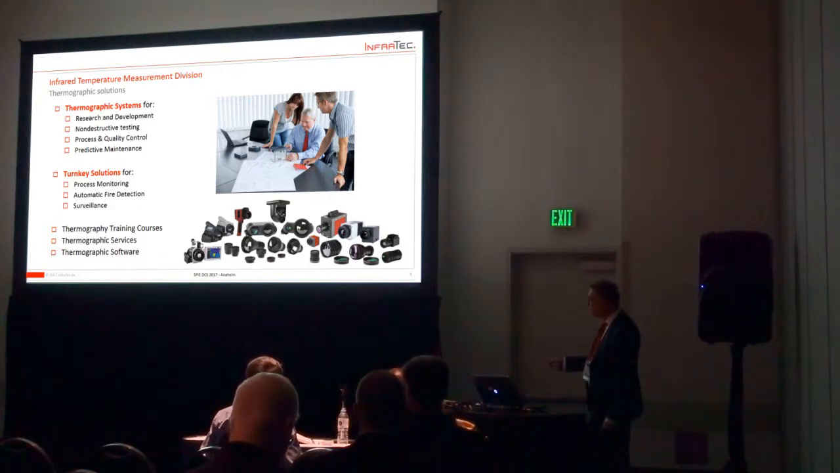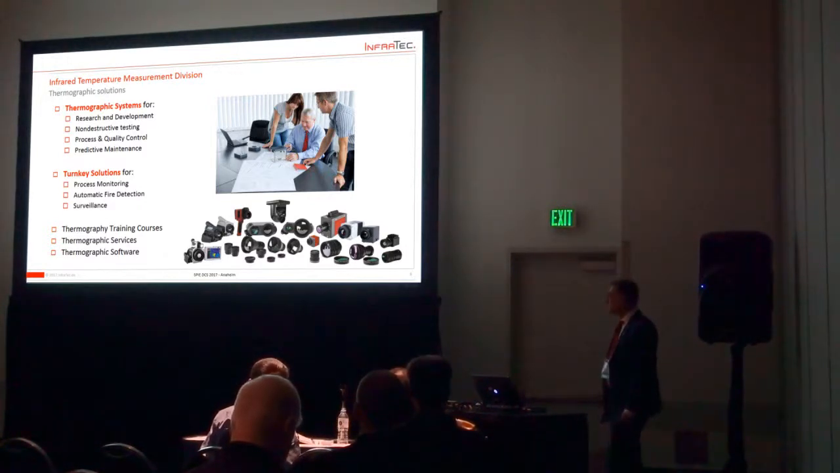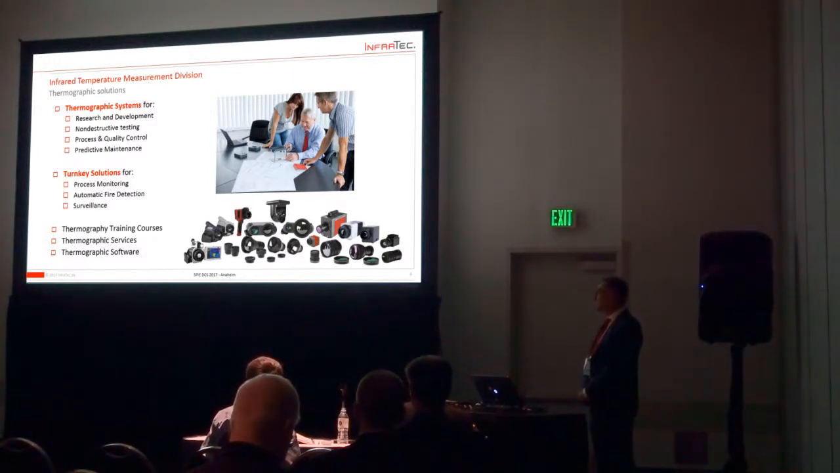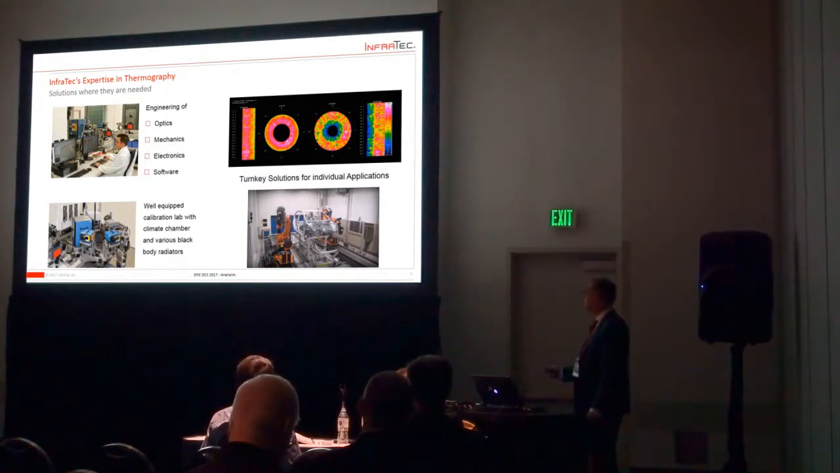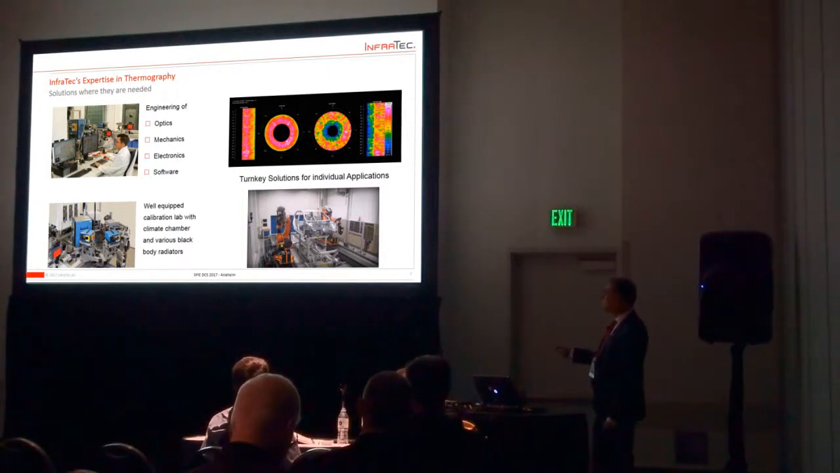But one of our key points is that we are doing thermographic trainings for our customers and potential customers, of course. We're doing thermographic services. We have our own laboratory, completely equipped with all the NDT equipment you can think about. We are doing services, and people can also visit us to get their own impression. We have thermographic software, even customized. If you need some very special solutions, we will do this. Some pictures or some information about the company.